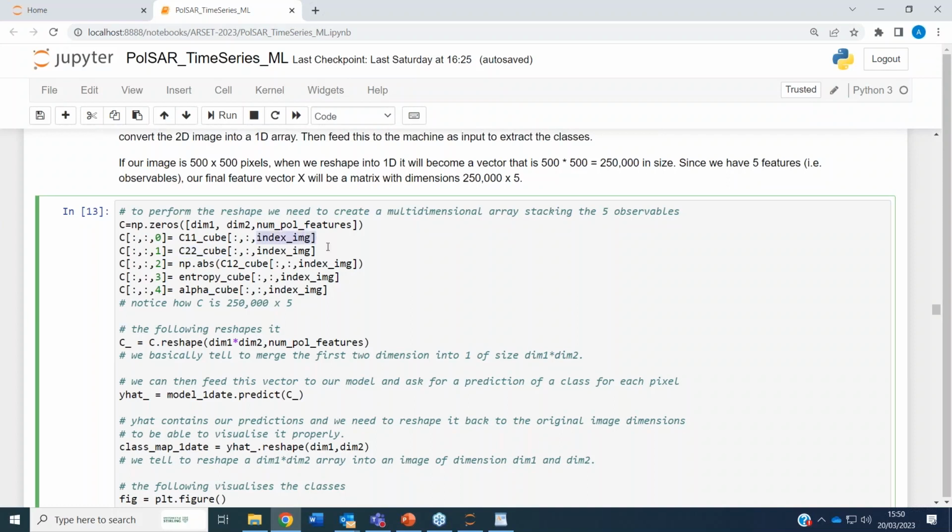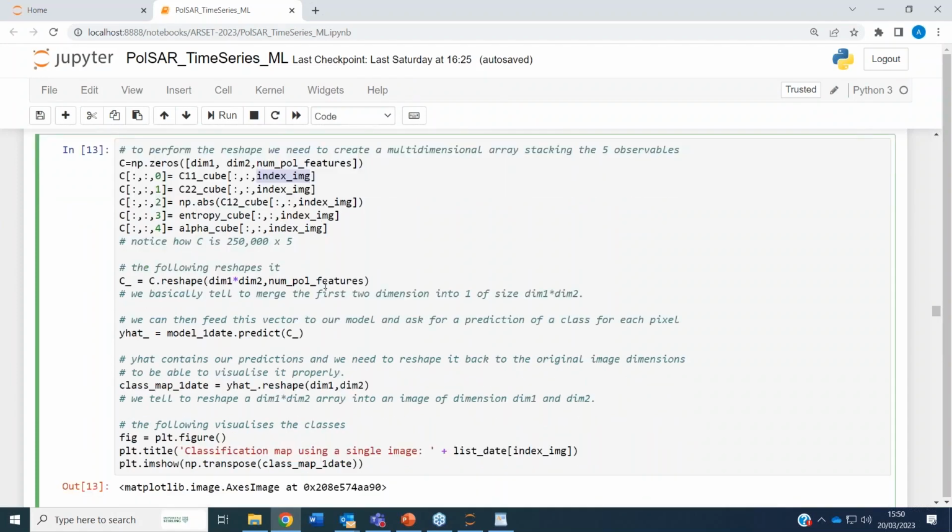Remember, this is only using a single image. So we are only doing this classification using a single image at the moment. So this creates this container, and then we have to reshape it in a way that mimics the feature vector.